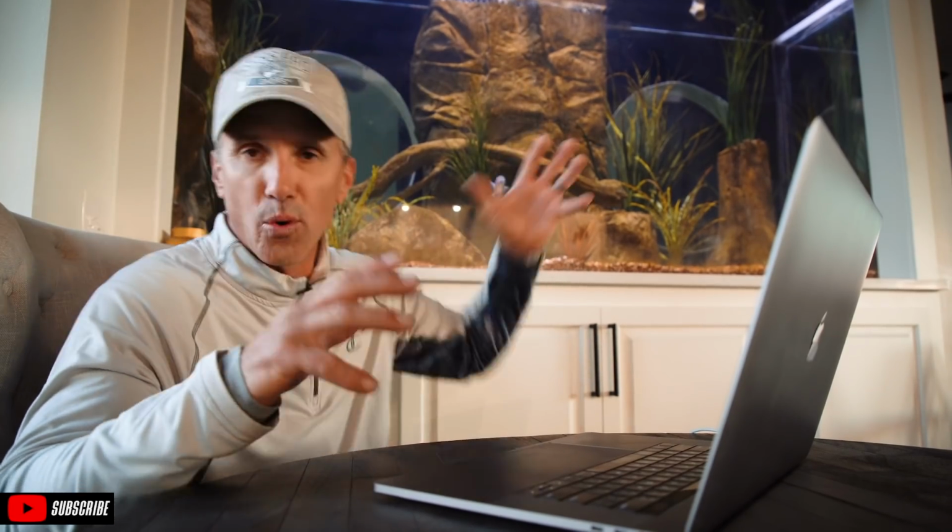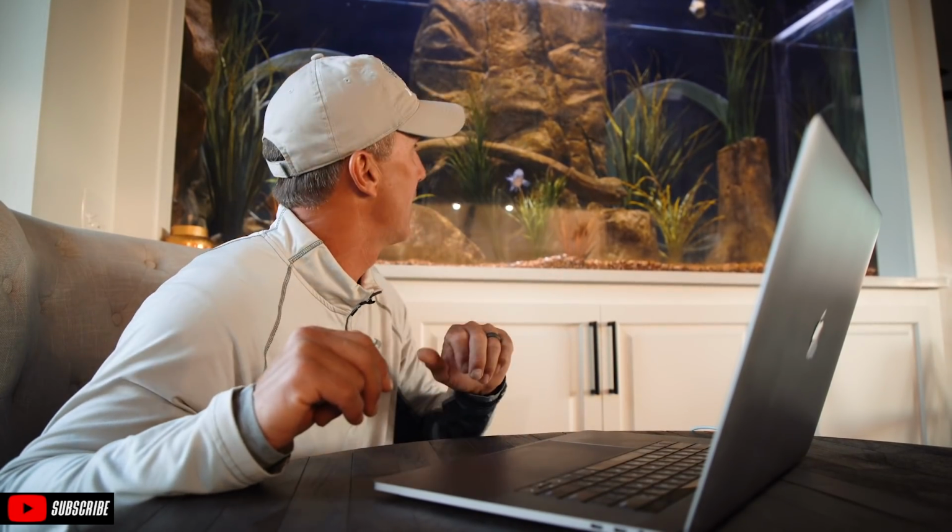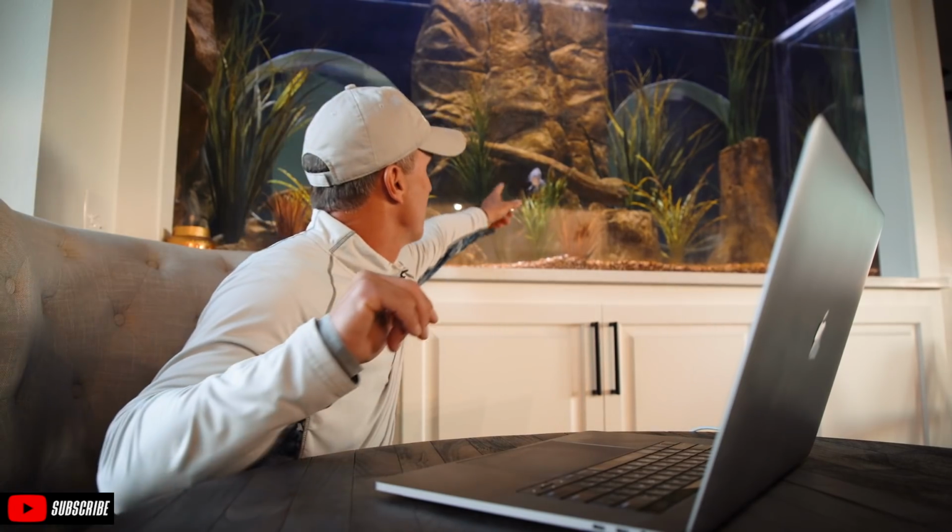A little bit different, well, a lot different. I'm pretty excited. First of all, we're in the house. Got Boomer and Sooner here behind me. I need to feed them. They're sitting there, they're pretty hungry.